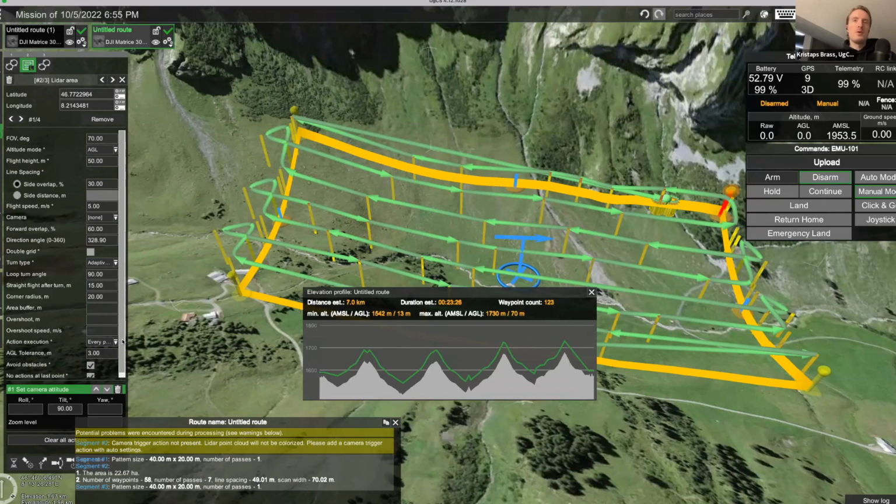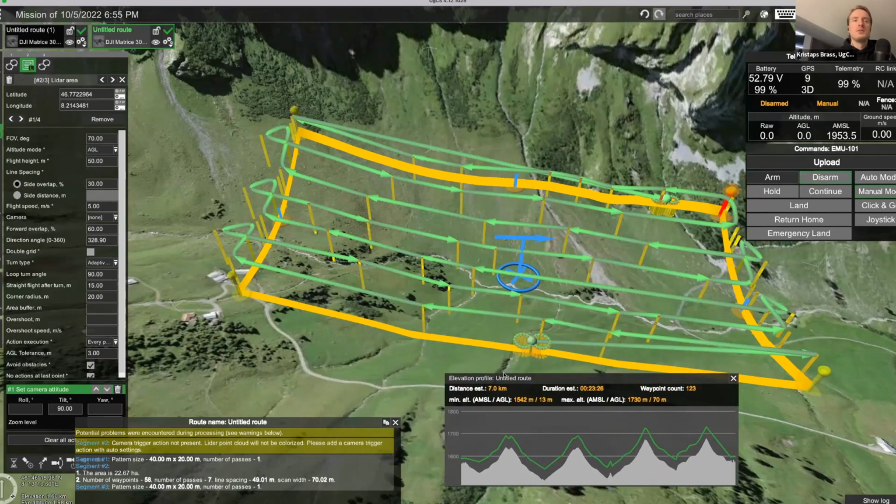There is a way to adjust how accurately it is following the terrain, and this is done using the AGL tolerance parameter. You can see that currently the AGL tolerance is set to 3 meters. This means that if the terrain changes by more than 3 meters between 2 points, then the UgCS algorithm will insert an additional point in between. But if the changes in the terrain are less than that, then no additional points will be inserted. For example, we have 123 waypoints currently.